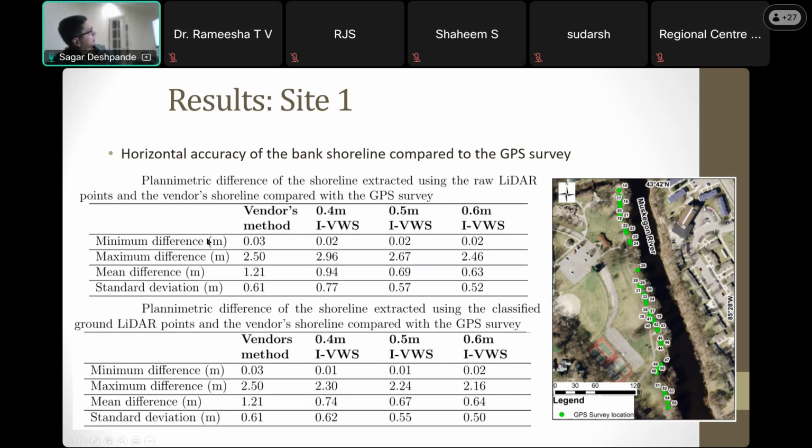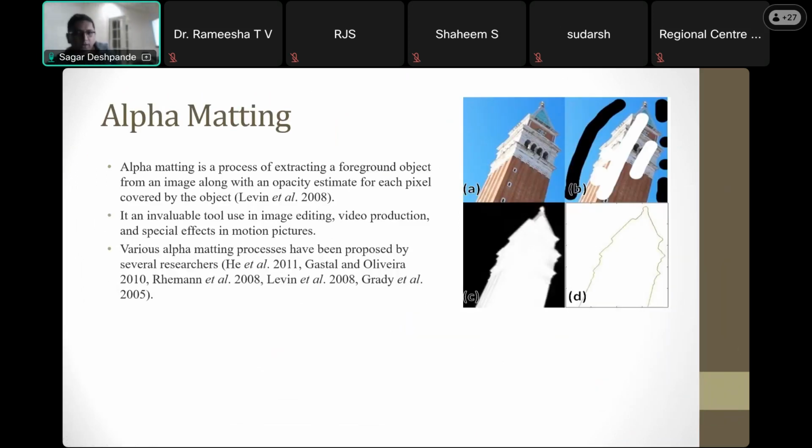Moving on, I developed another method to get the shoreline, and this is using alpha matting. So alpha matting is basically, you can see me now, right? And anything outside me, beside me, is all blurred. This is alpha matting. So subject and background, right? I did the same thing with our data set to see if I can get the shoreline.